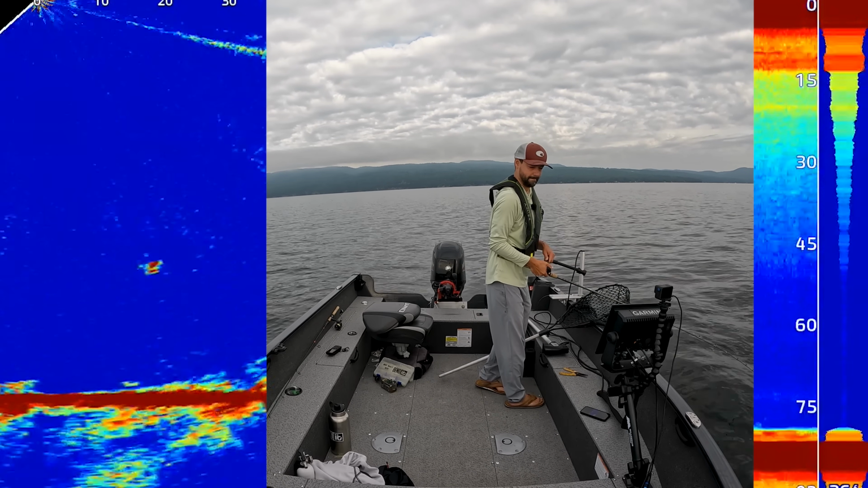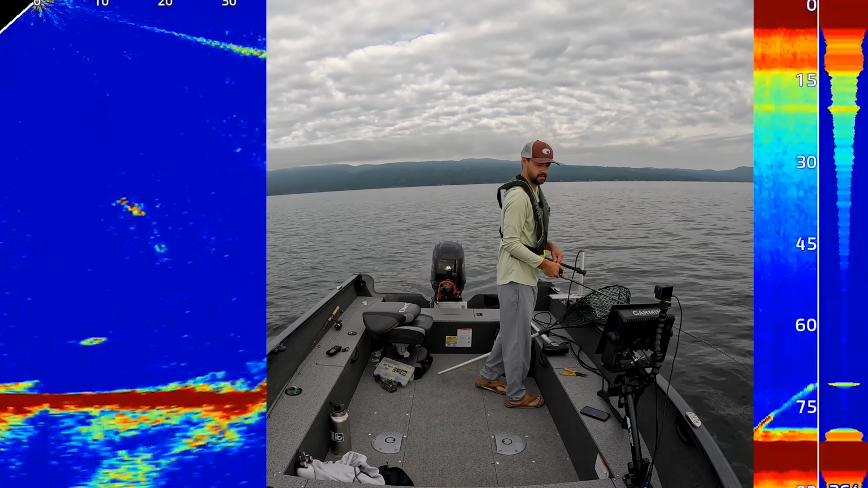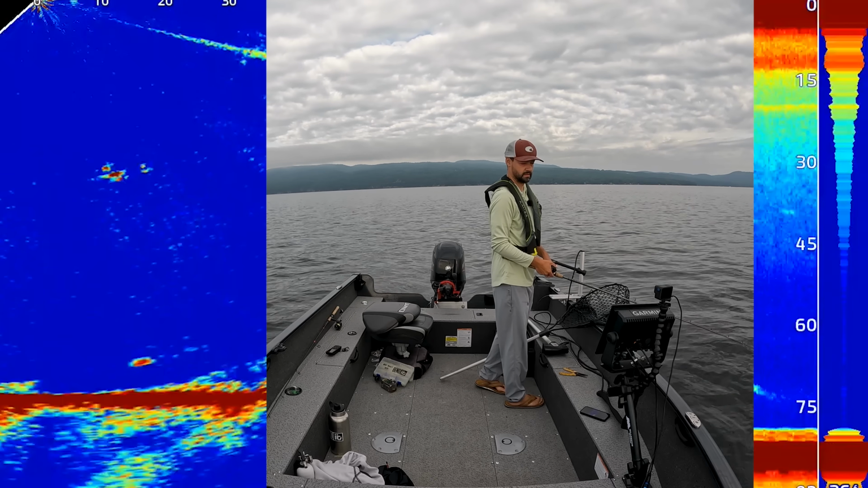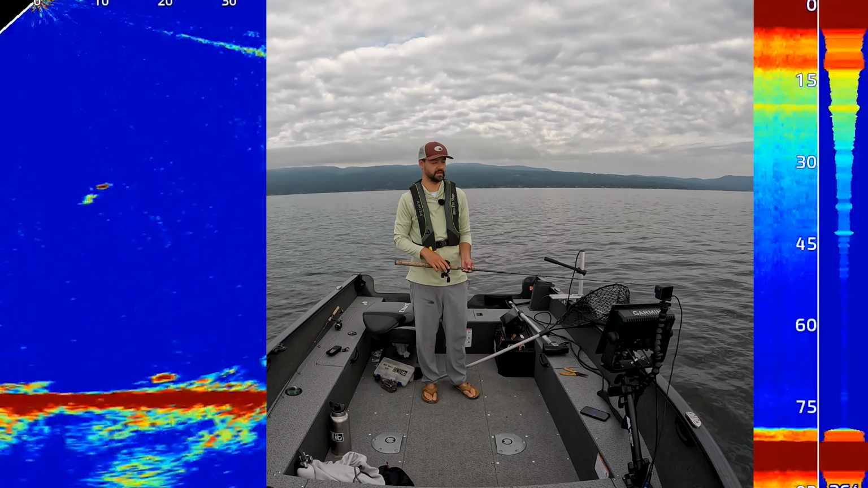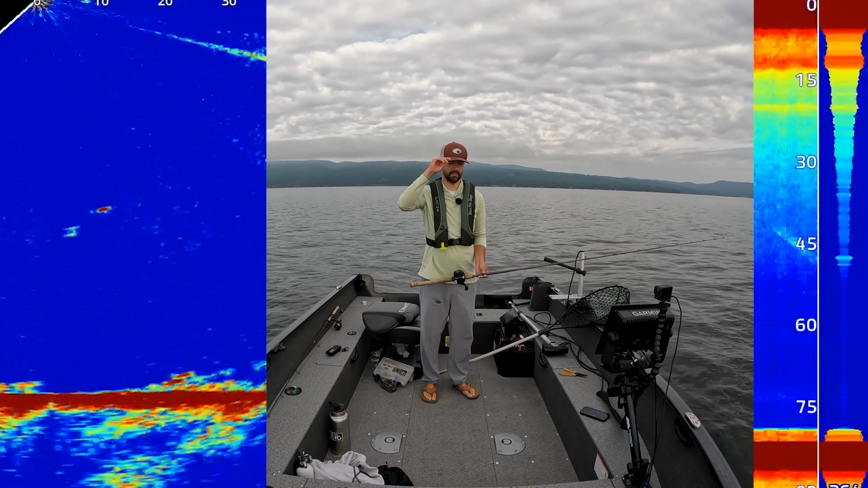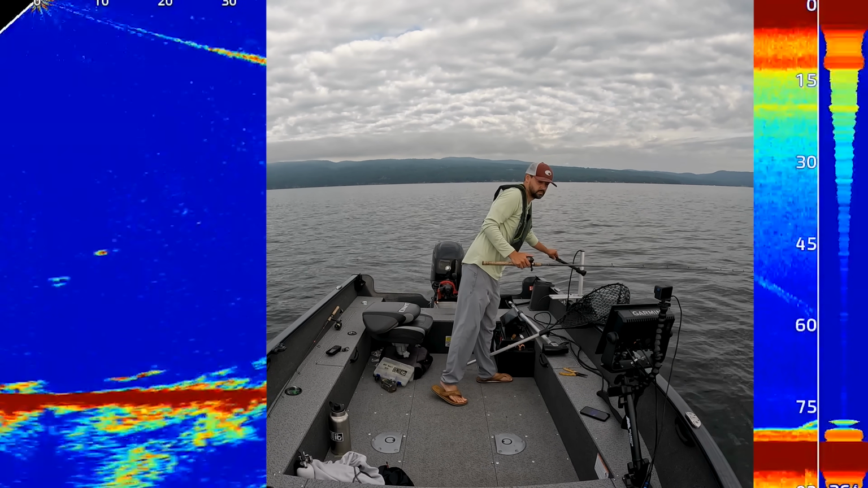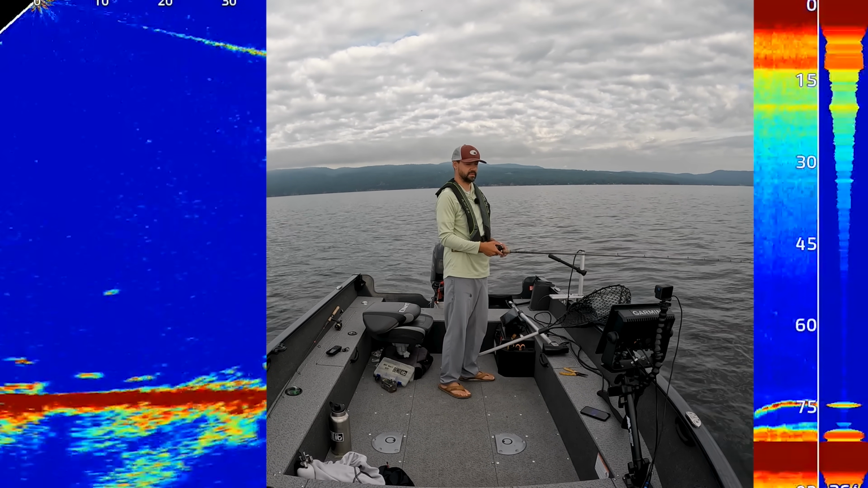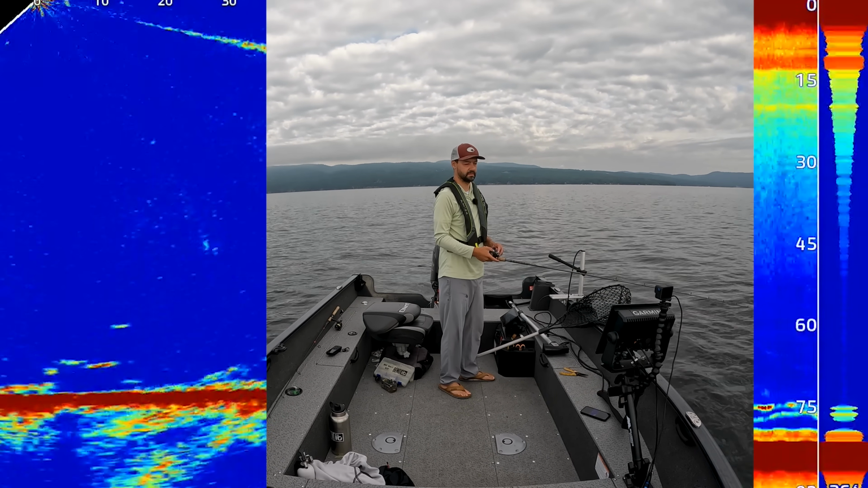Ooh. Oh. Chasing the heck out of me without committing. So we're going to ignore him and go back down. We get another fish coming up to me. So we don't want to hit bottom, so we're going to stop it.